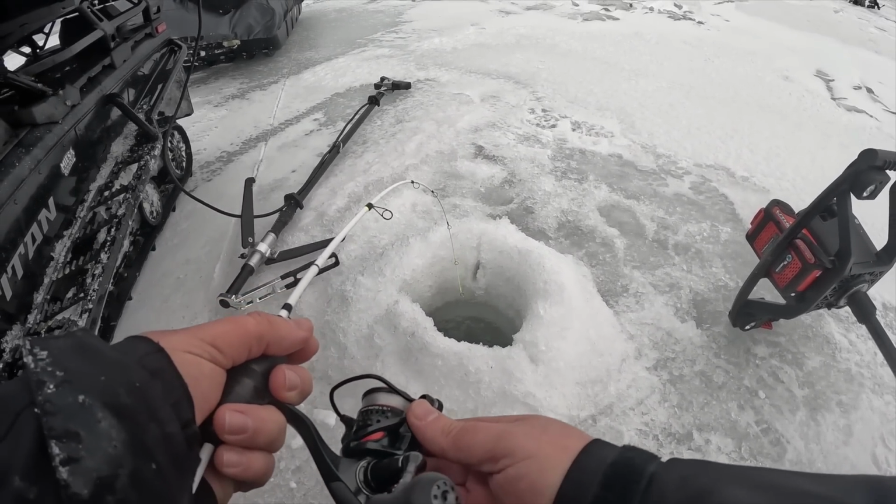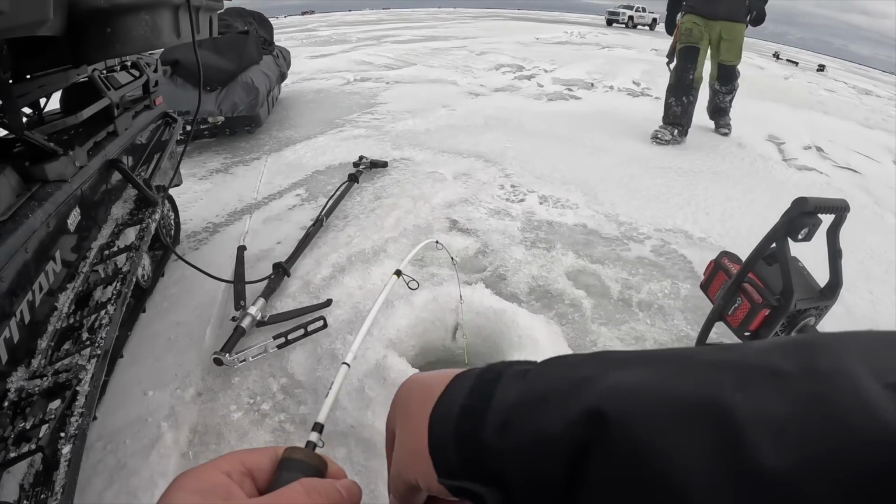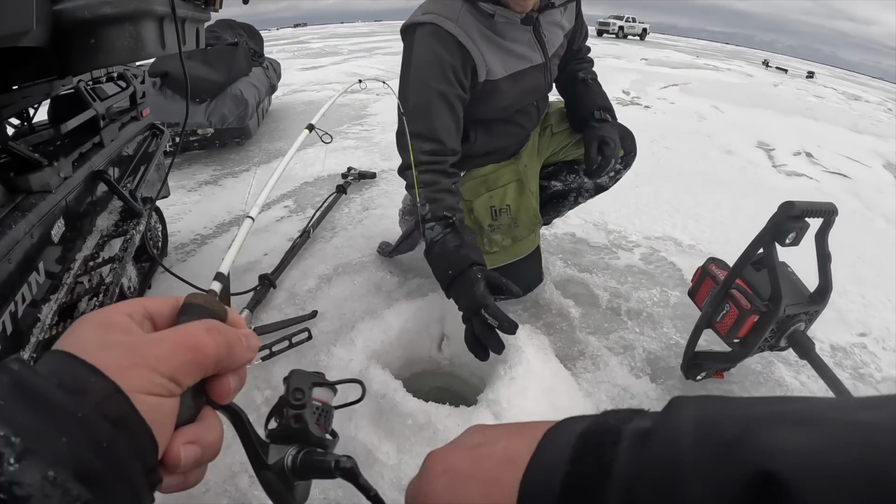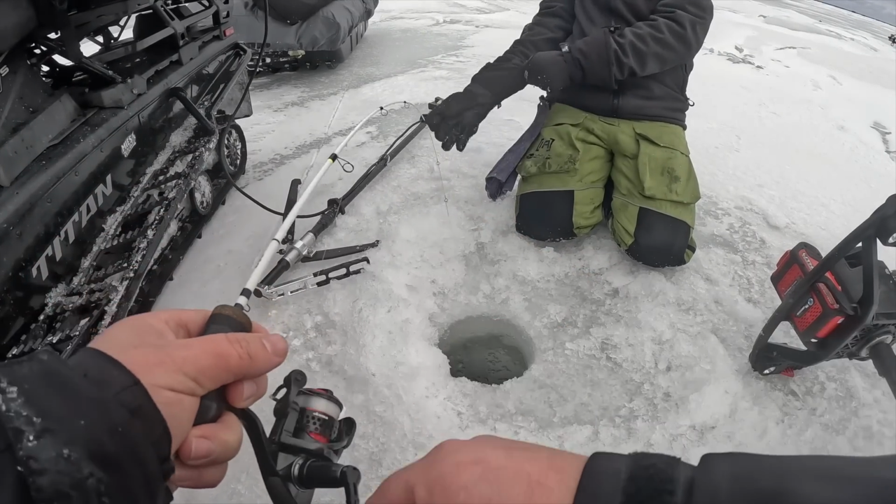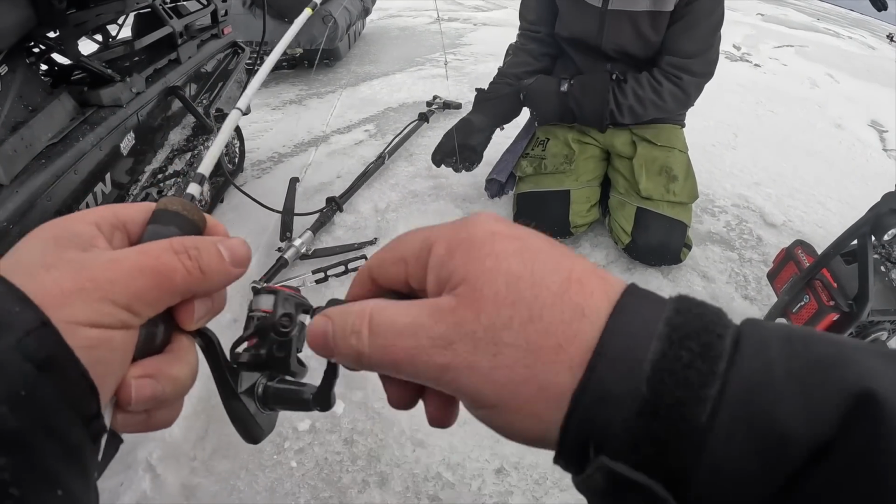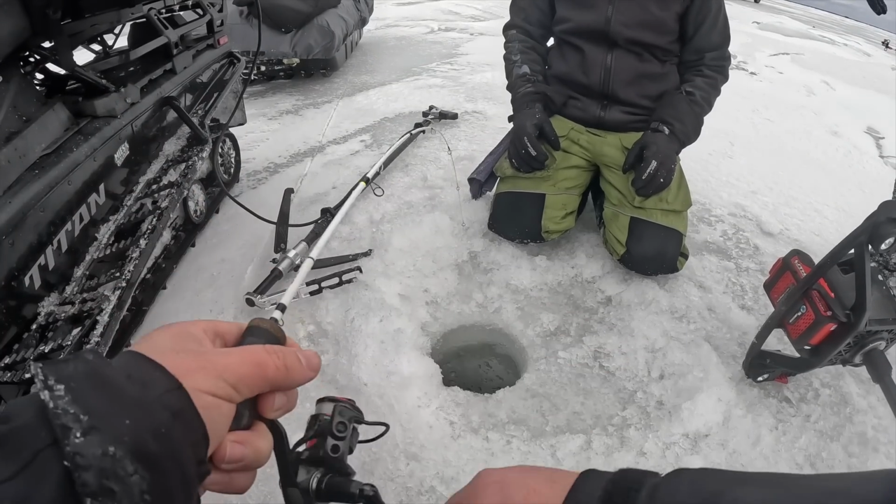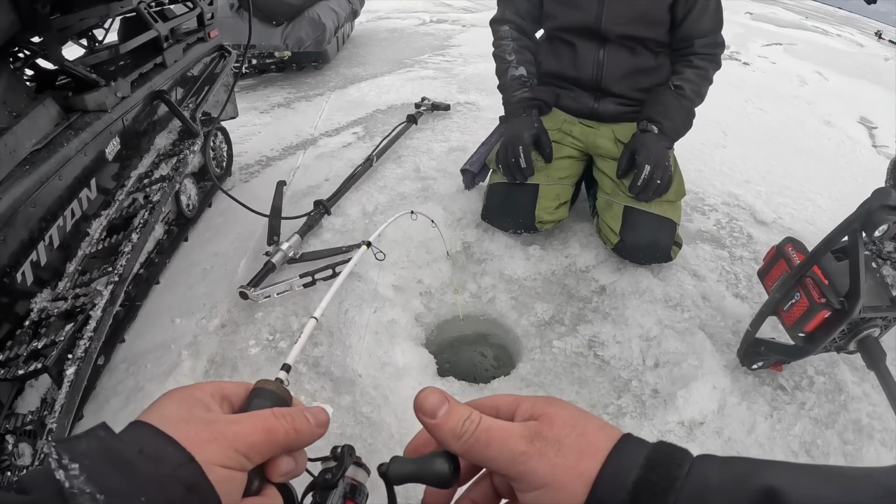Part of me wants to just break it so I can chase crappies. 45 inch or what? Holy crap. But yeah, I've got no gauge if this is 30 inches or if it's 42. Usually they're not small over here. It feels heavy enough to be like a mid 30 or bigger, you know?